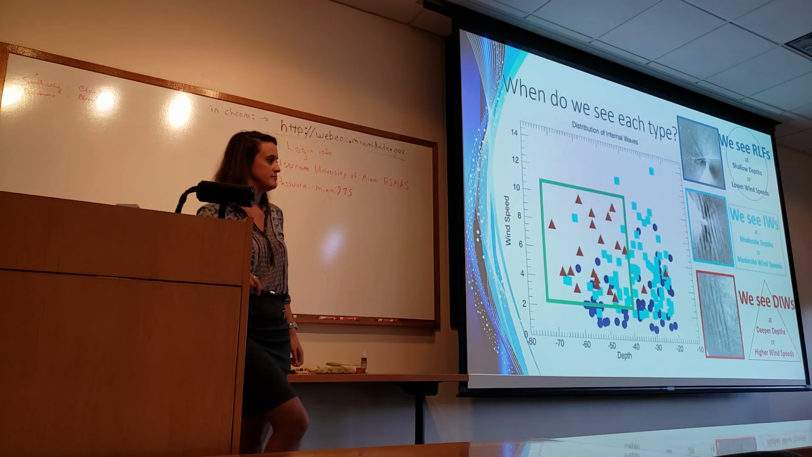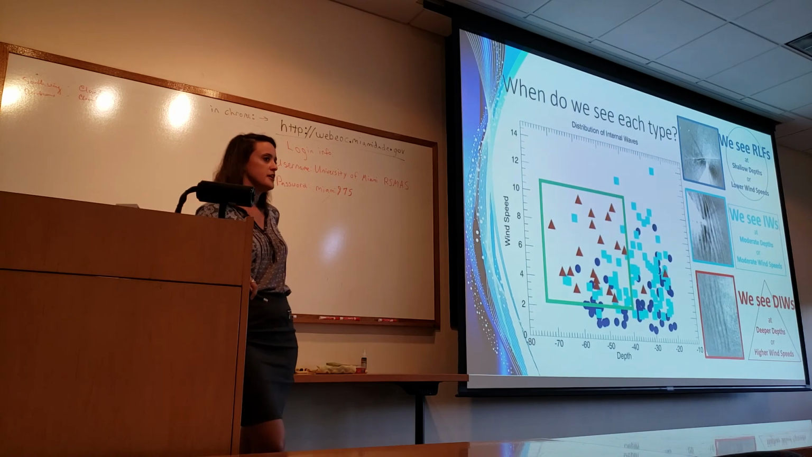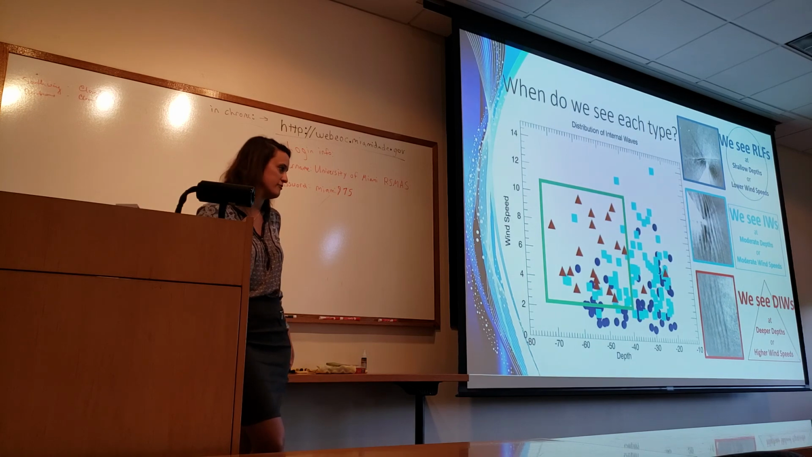So the end product is a tool to actually classify these waves? It's more of, I guess it can be considered a tool. It's just statistics of what signatures these waves have.